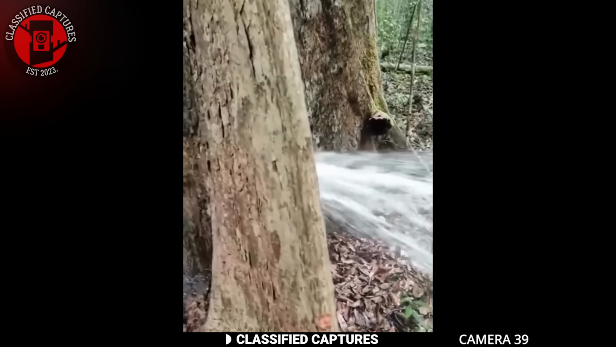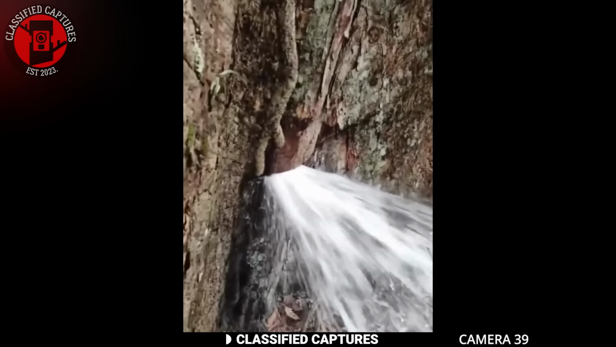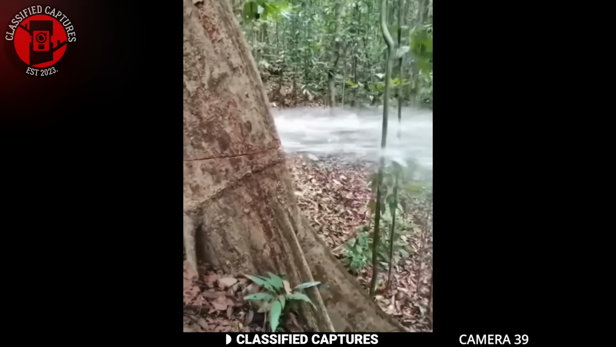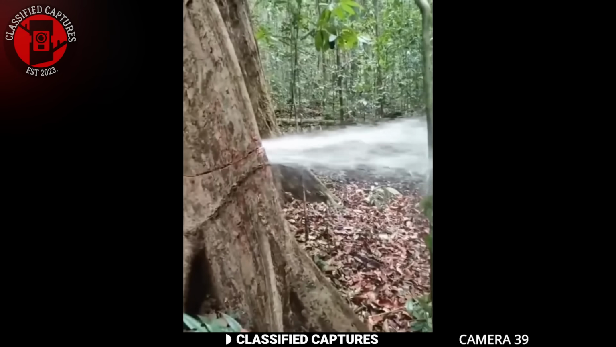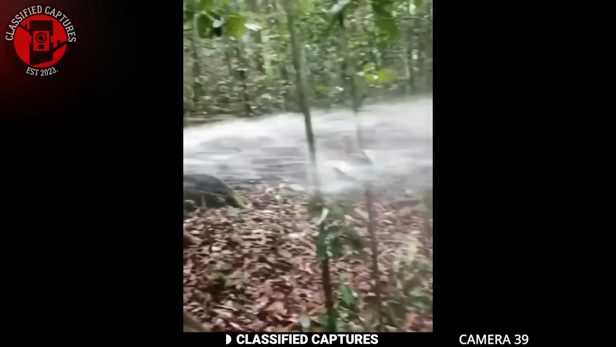But imagine stumbling upon something like this without knowing the science behind it. It would feel like the tree itself was alive, offering a mysterious gift from within. Wouldn't that be an eerie yet magical moment in the middle of a forest?